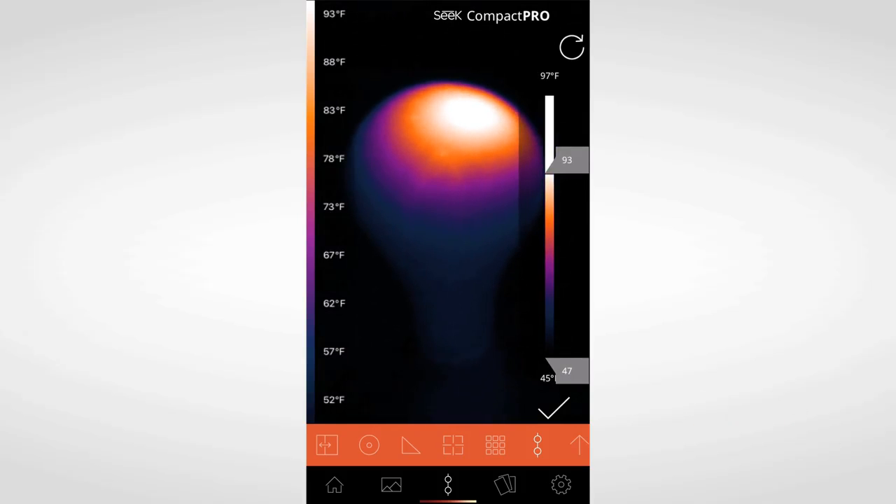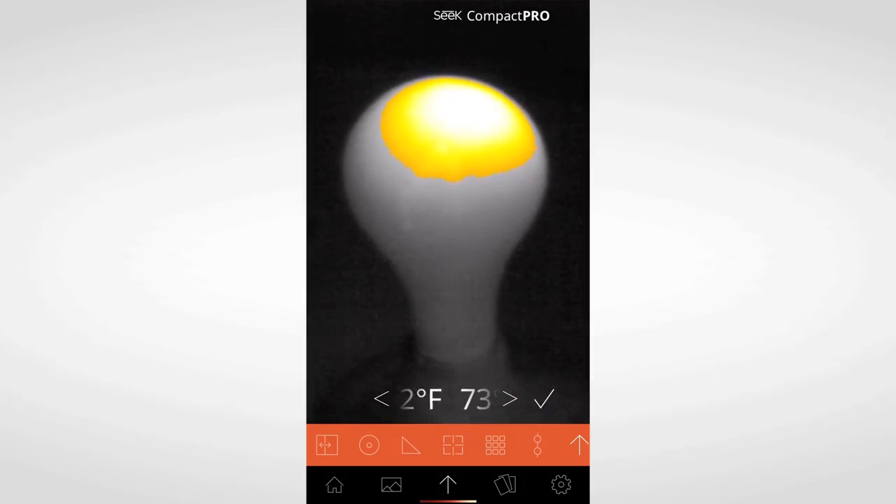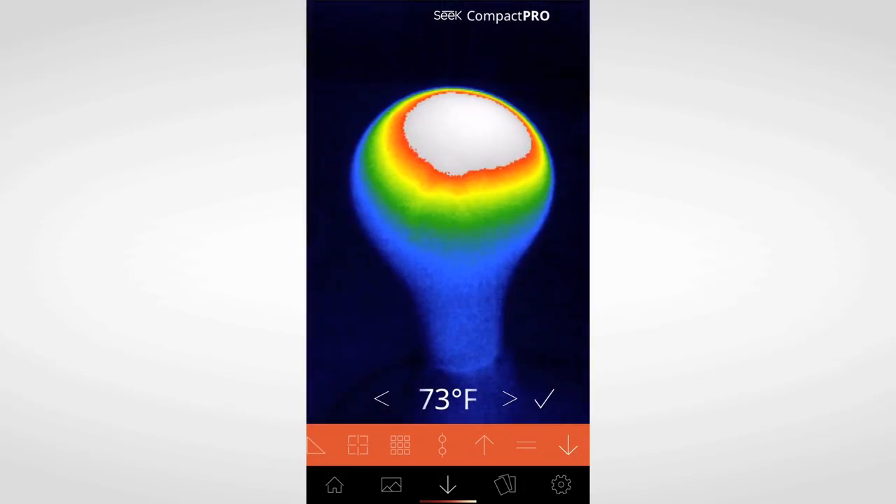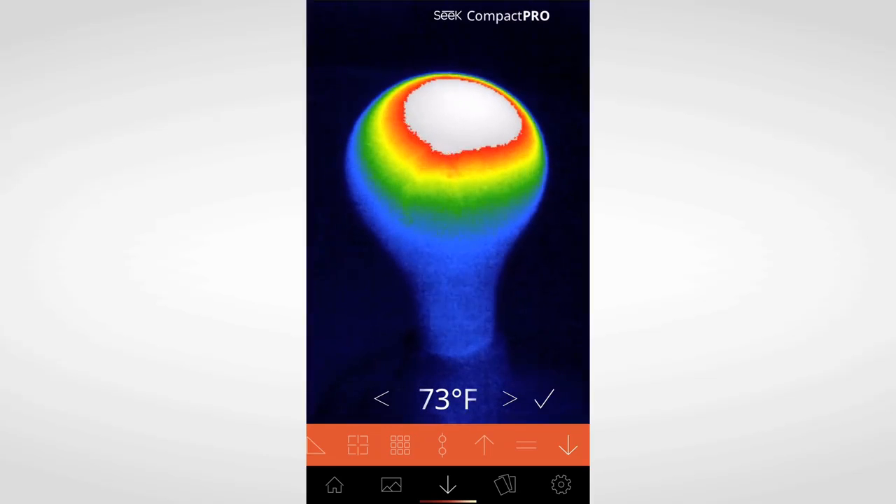Next up are the three threshold modes. They allow you to colorize temperatures of a scene that are either equal to, above, or below the temperature that you set, from -40 degrees to 626 degrees. This has been an intro to the Compact Pro as well as the Seek Thermal app. For more in-depth ways to fully maximize your device, check out the remaining tutorial videos that are available within the app as well as on thermal.com.